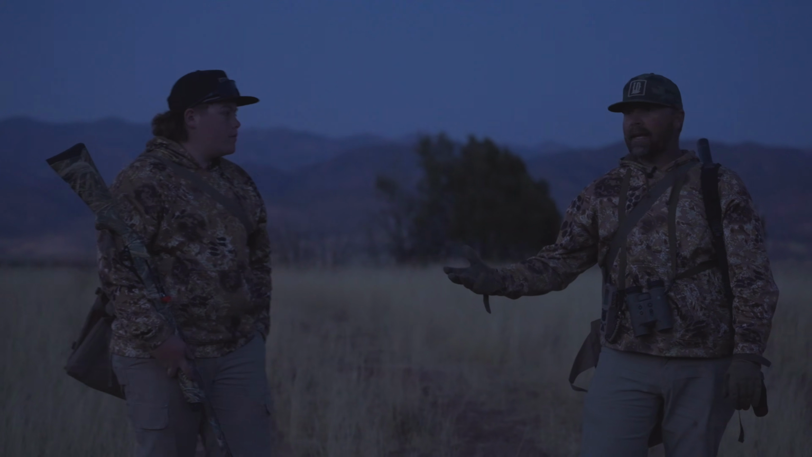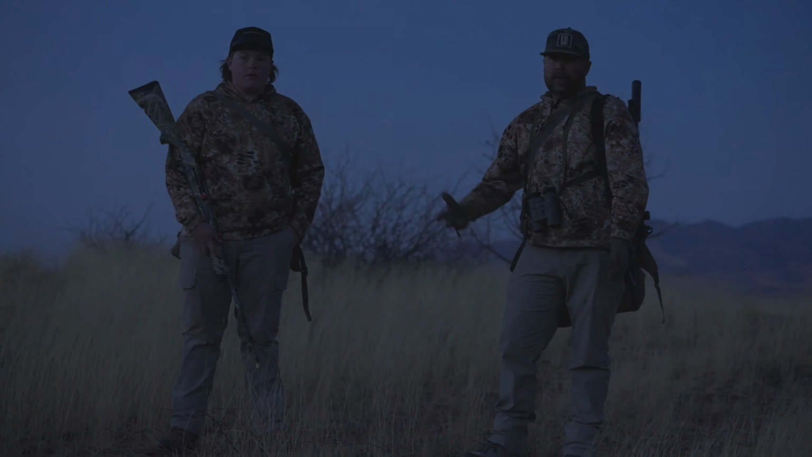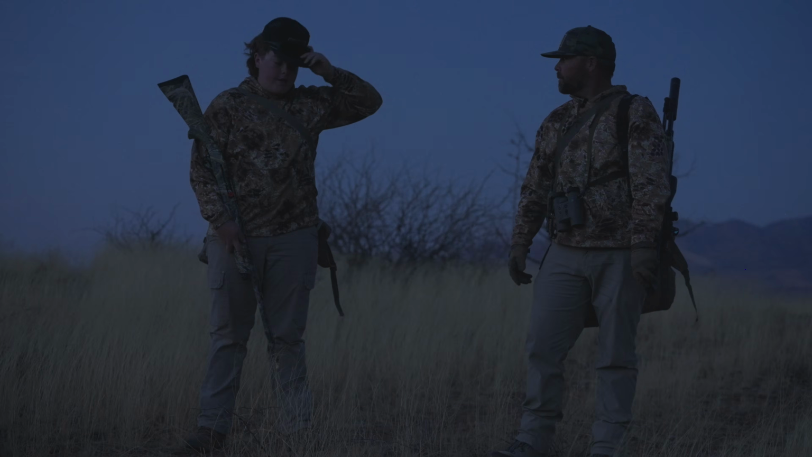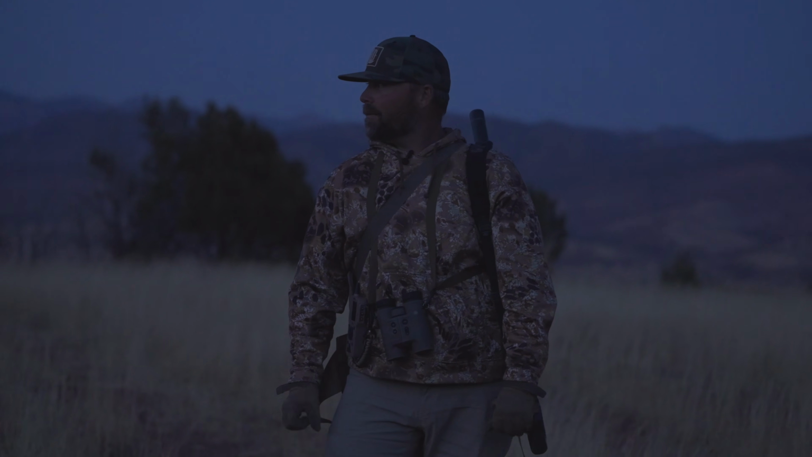With all the gray fox stands we made. I know for a fact we made more than 20. But that's the name of the game. There's just a lot less coyotes now. The coyotes we did get on came in really good for the most part. Yeah, they're coming in good. It was about 1 out of every about 6, it seemed like, for the coyotes.